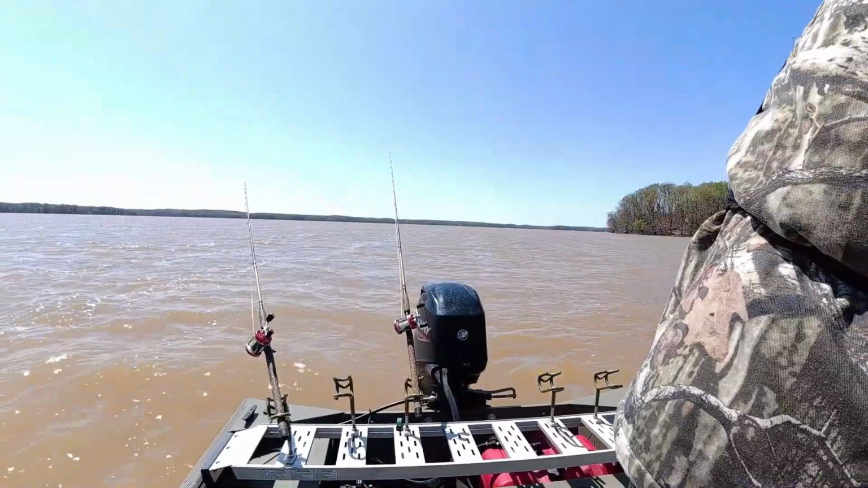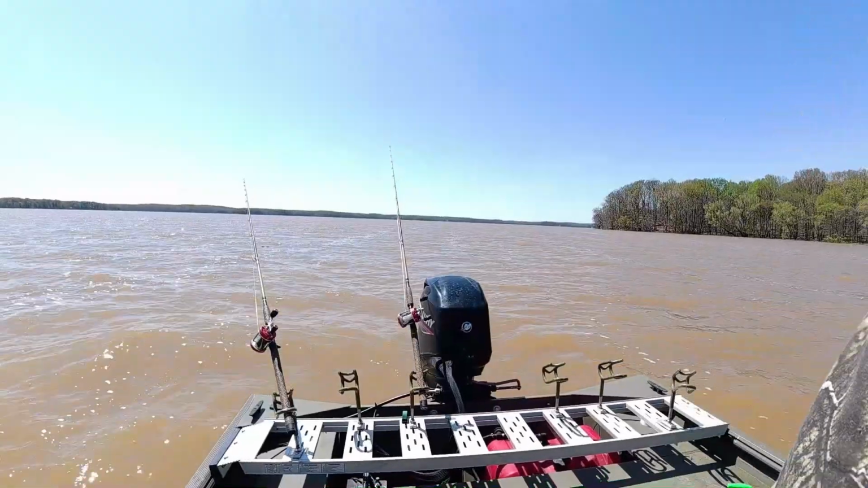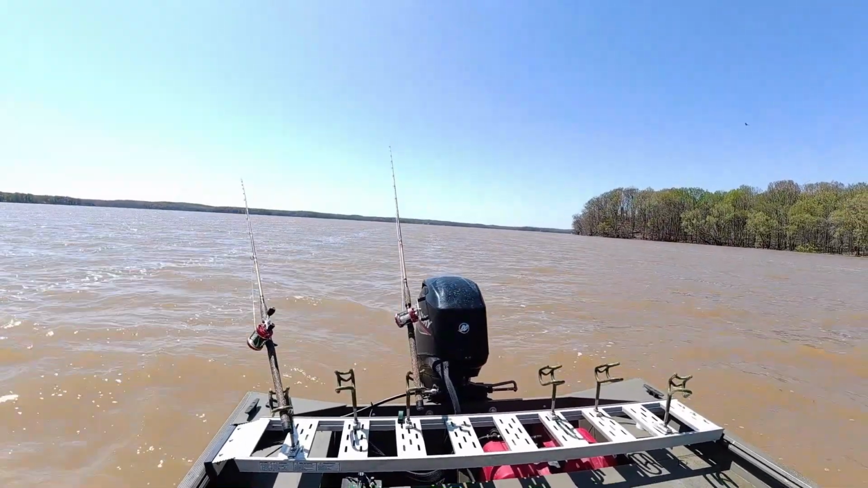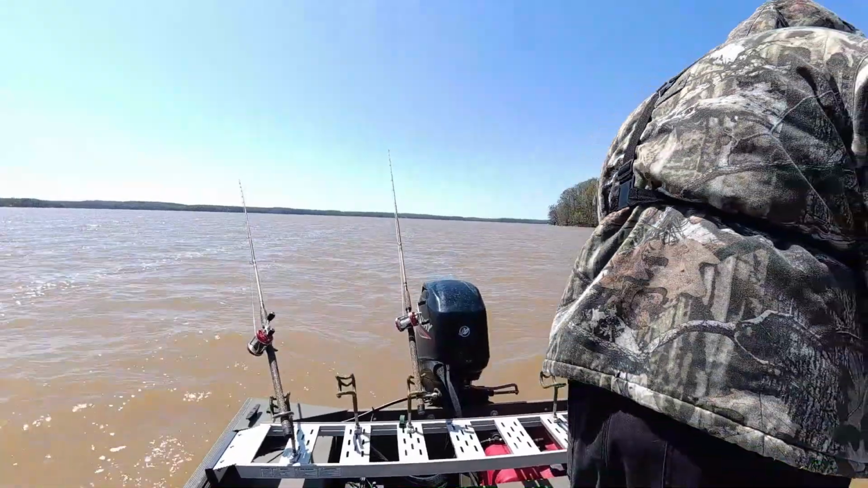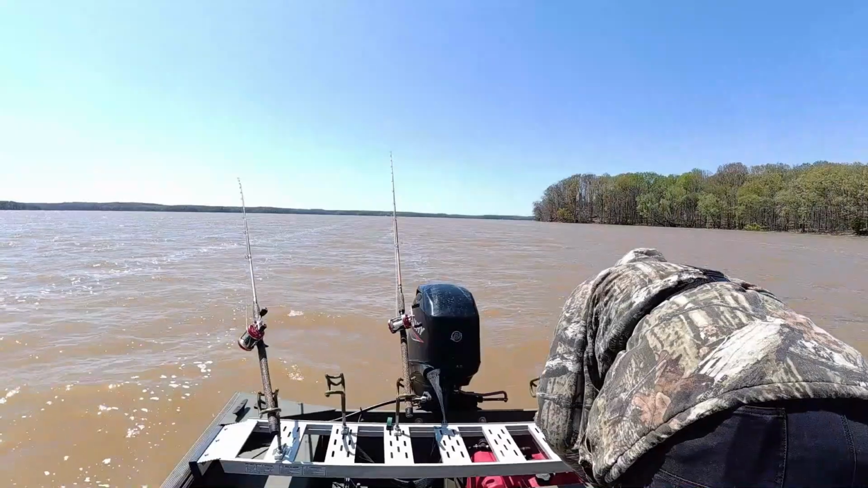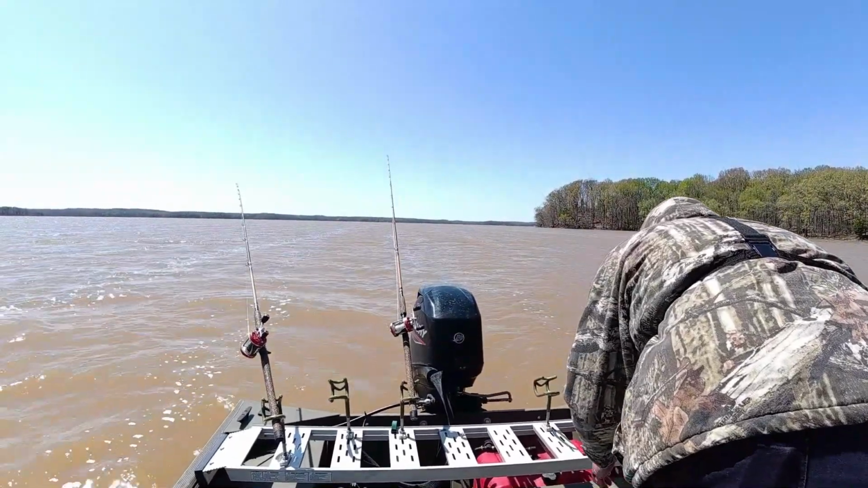I'm probably gonna finish out the day here, guys, because I want to go down there and see if I can catch some skipjack. And if I go to catching skipjack, I'll show y'all how I'm doing it. I'll bring a camera with me, because I'm going to Wilson Lake this weekend.